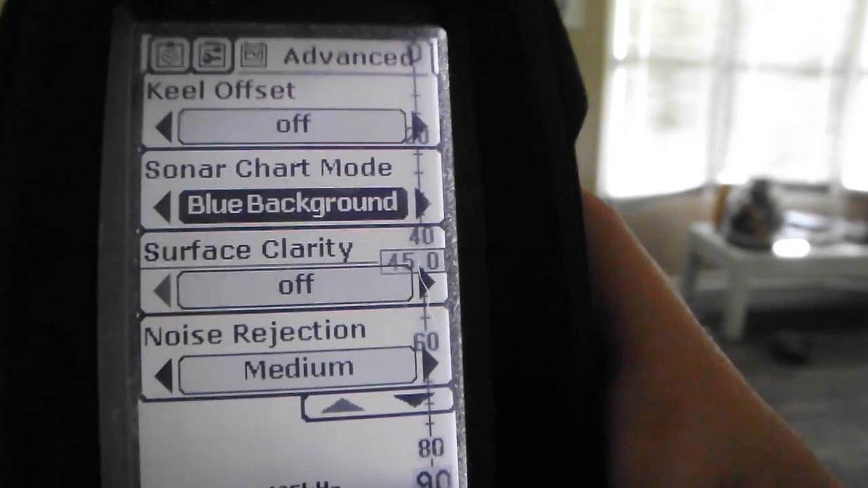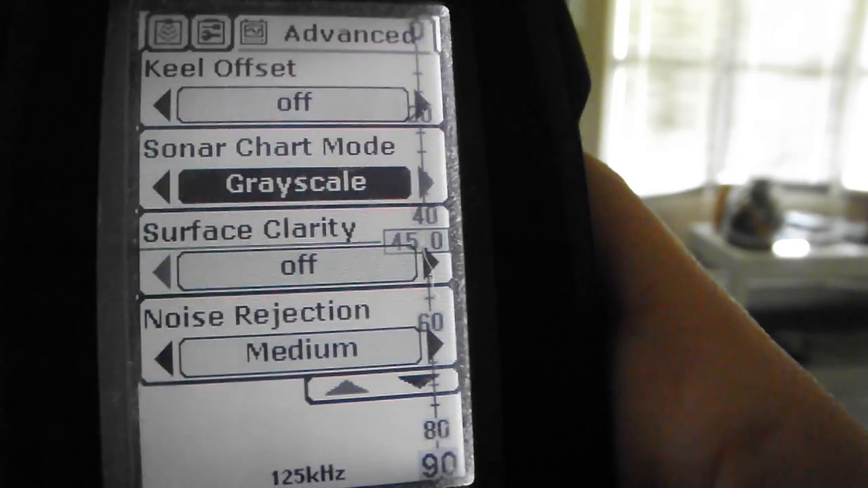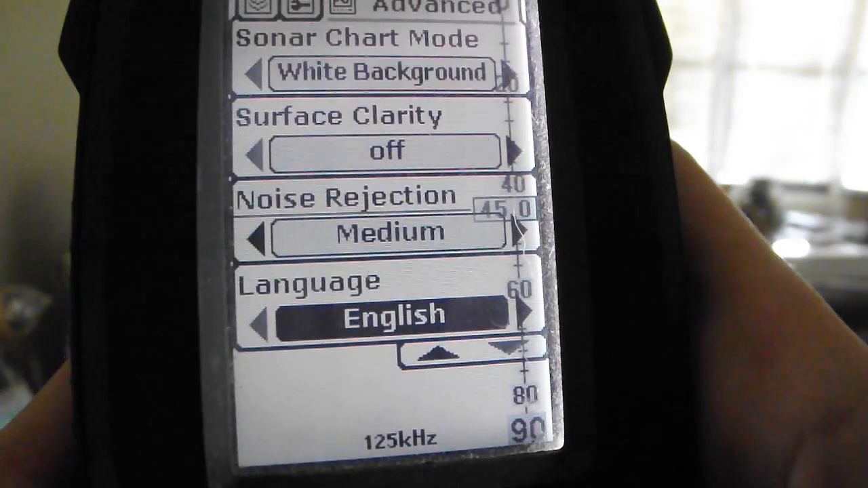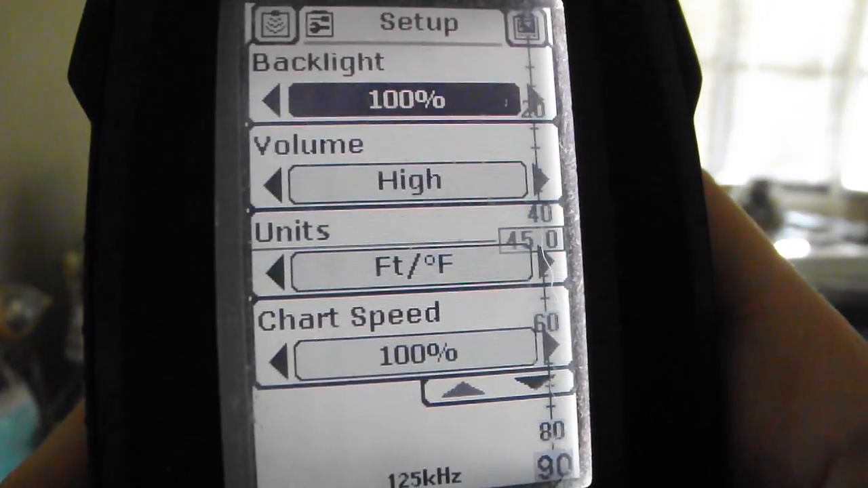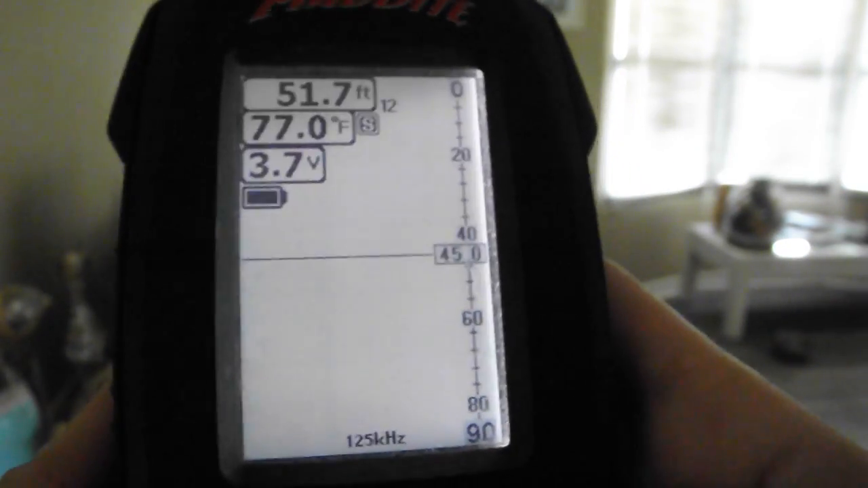Okay, so there's different modes you can do. You can do different color backgrounds. Oops, there we go. Focus. There we go. Different languages. So that's all the menu options.